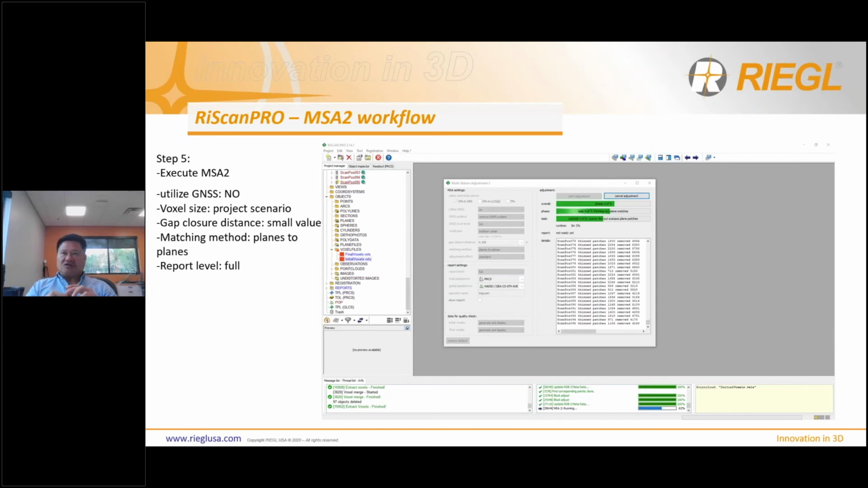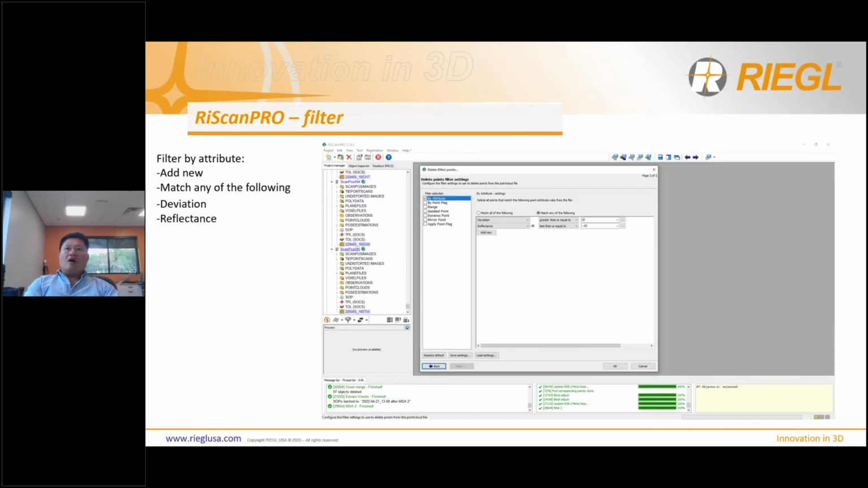So to run this last bit, I call it bundle adjustment, or a fine-tune adjustment, but this is called multisession adjustment too. Okay, all right, then moving on to some filters. So this is filter by attributes. There are three sets of filters I like to use.